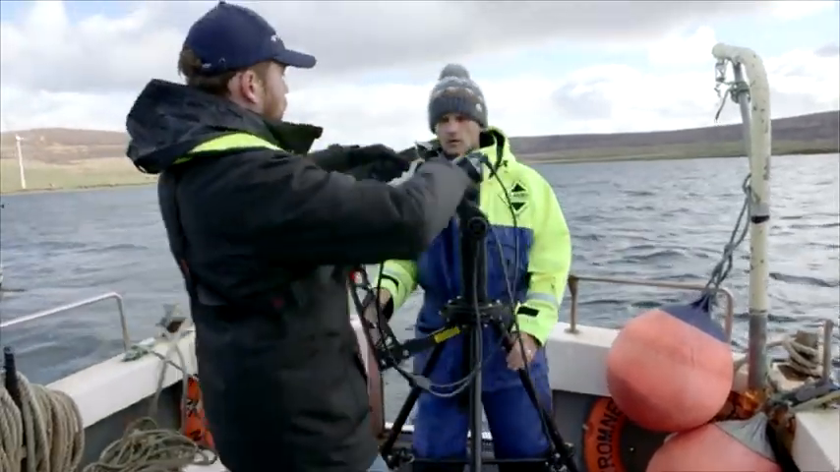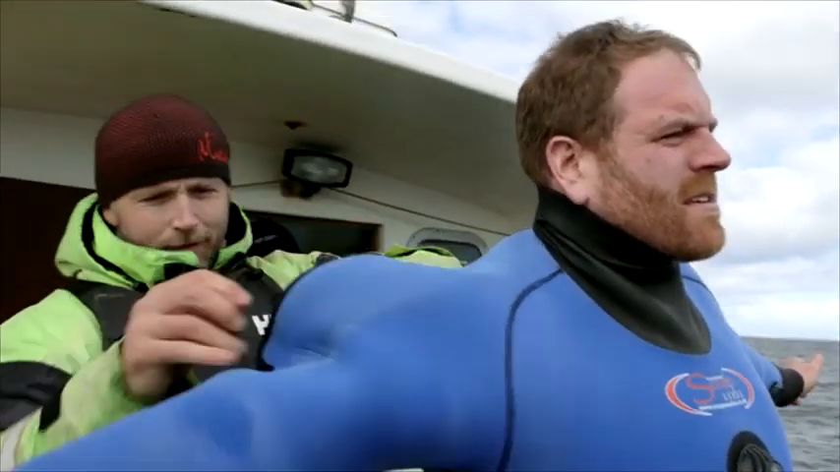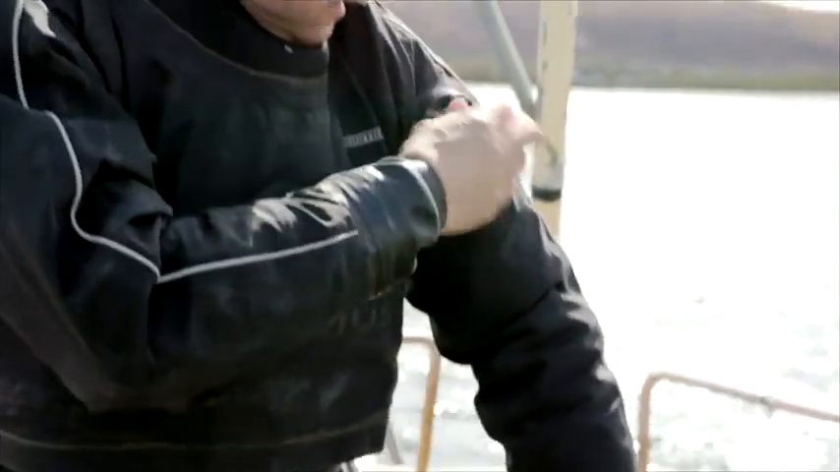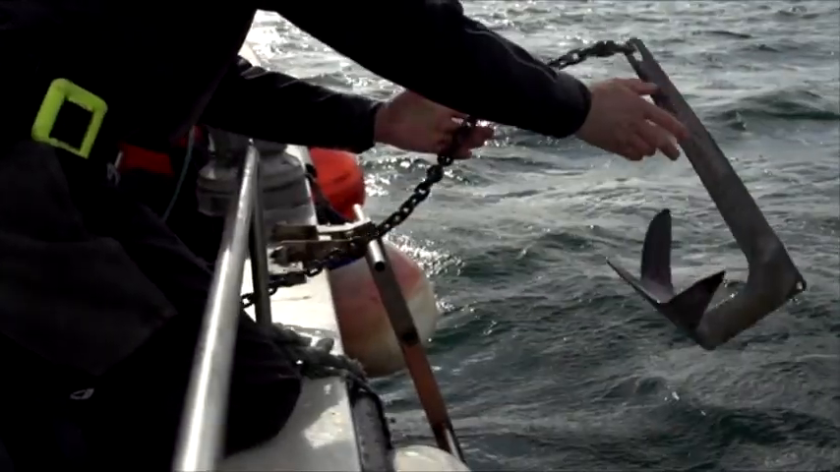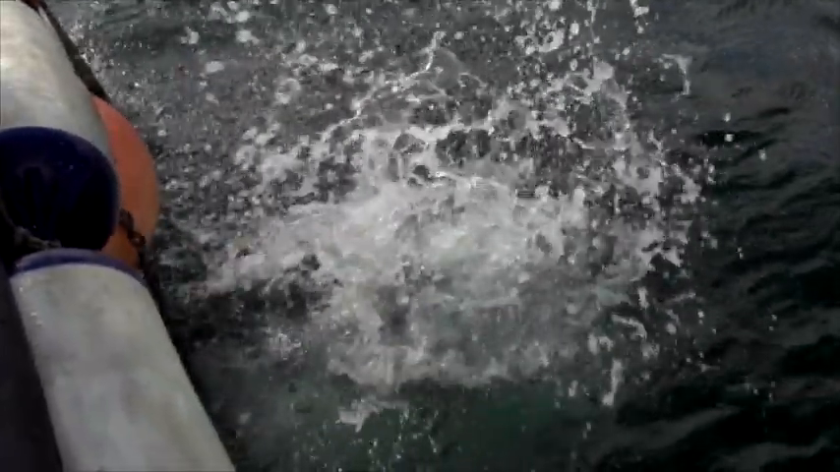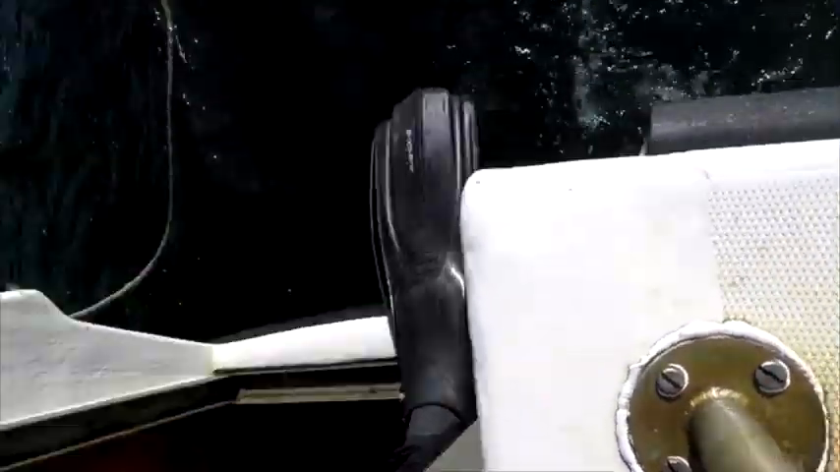John's brought another scanning setup to document the site in even richer detail. But first, we'll need to squeeze into specialty diving suits capable of keeping us alive in freezing water. I feel like I look like the Michelin Man and Richard looks like James Bond. We drop the anchor in to mark the spot. And then, bombs away.